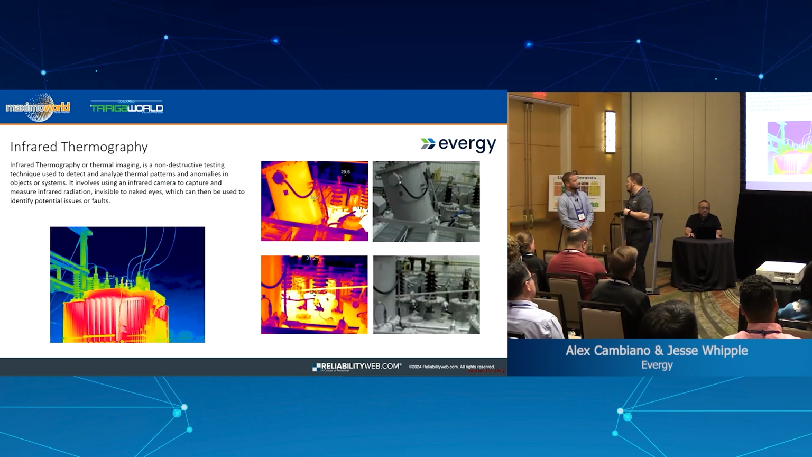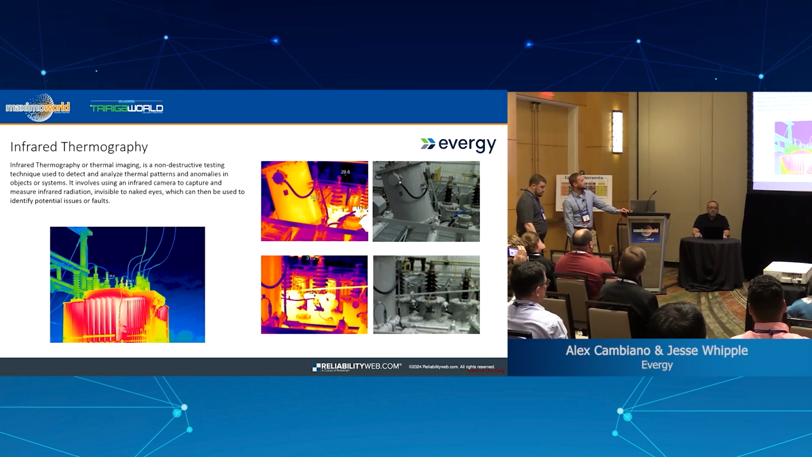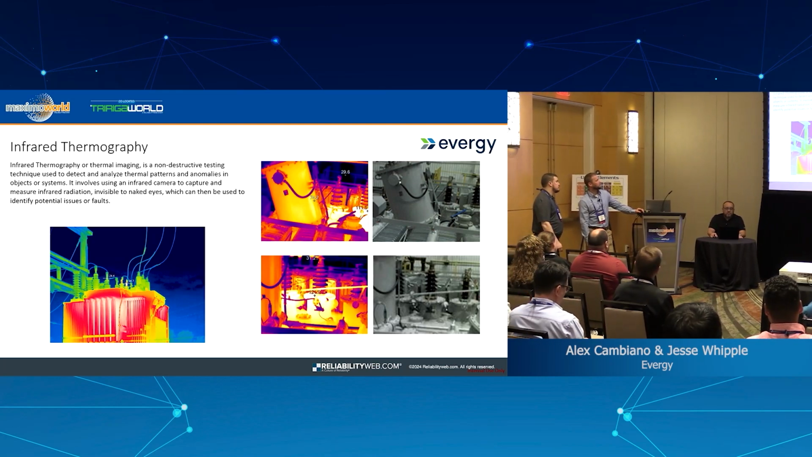So pass it off to you for some of the high-level IR stuff. I am going to read a little bit off of this, but how many of you in here are familiar with thermography, just the concept of it in general? Yeah, okay. Great. As it says here, thermal imaging is a non-destructive, non-intrusive test technique used to detect and analyze thermal patterns and anomalies in objects or systems. It involves using an infrared camera to capture and measure infrared radiation not visible to the naked eye, which can then be used to identify potential issues or faults.